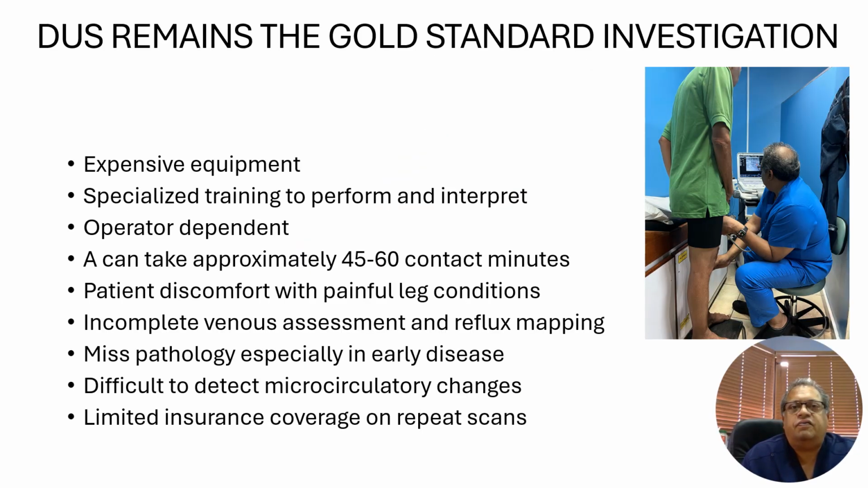Duplex ultrasonography is well established as the gold standard investigation for venous disease. So why look elsewhere? DUS has several limitations, including the need for expensive equipment and specialized training to perform. It is operator dependent and can be long, tedious, and potentially painful, leading to missed pathology.